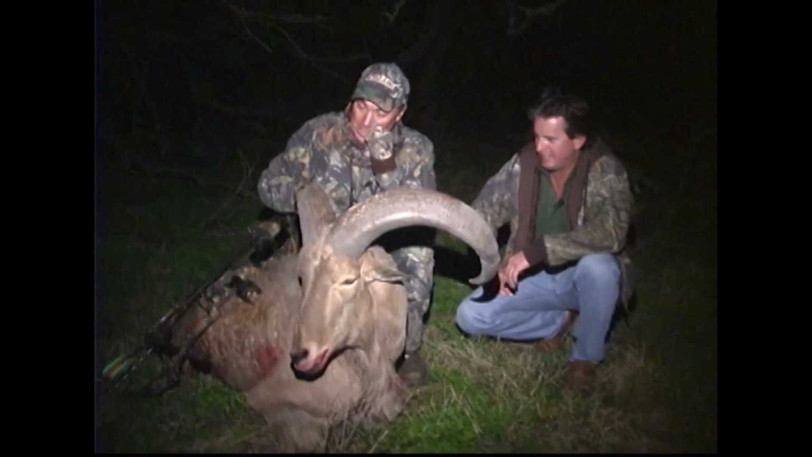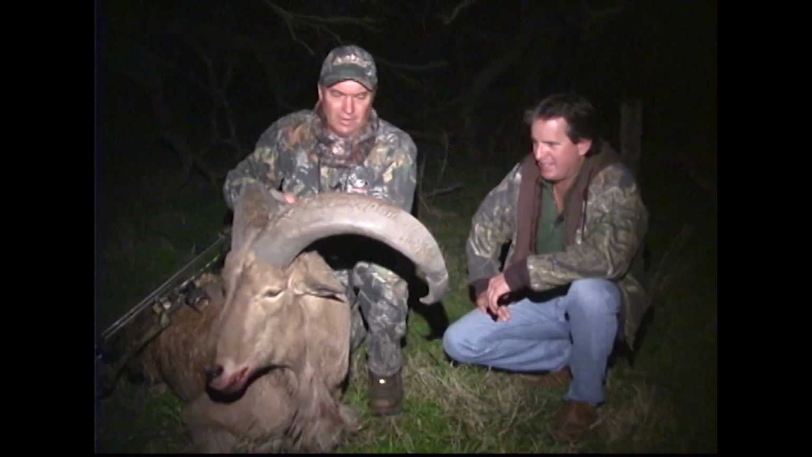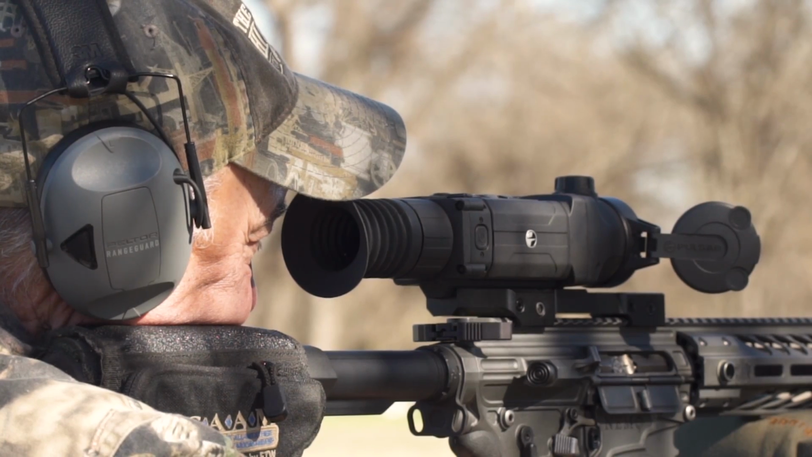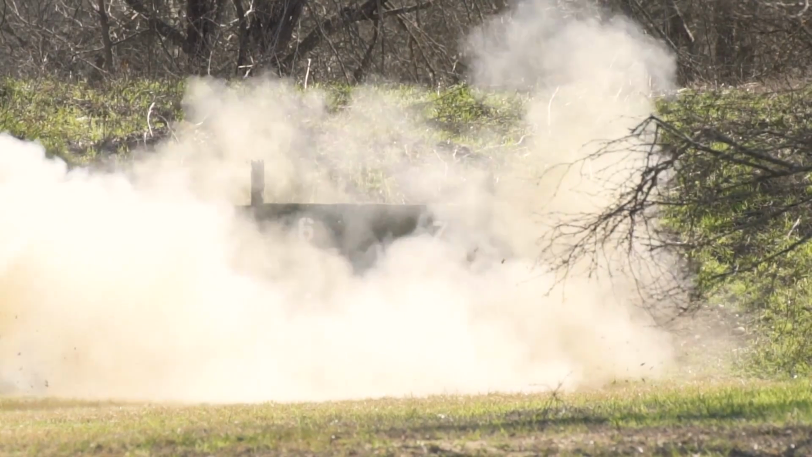And Jeff was out here this morning with me. Yeah, this trip Keith is hunting with a rifle, and it's a really unique weapon. A little bit I know about it, but the main thing was to get it shooting right, and he spent quite a bit of time down at the range getting that right.